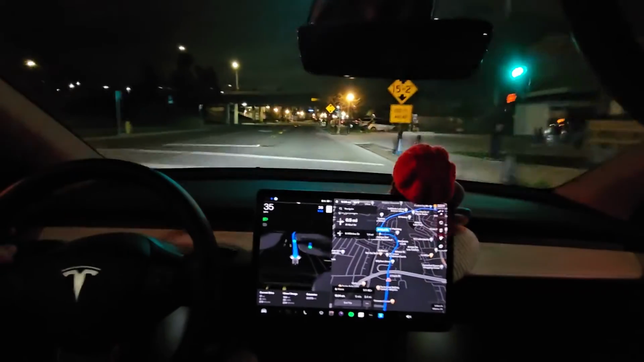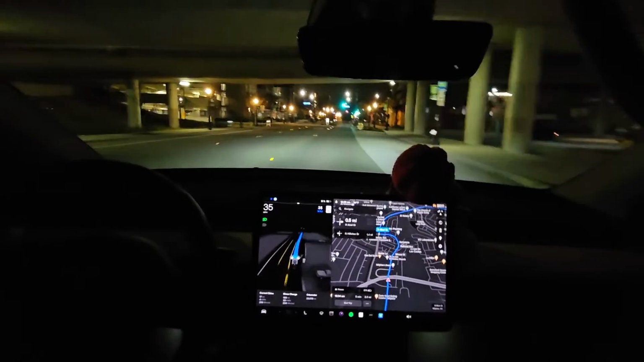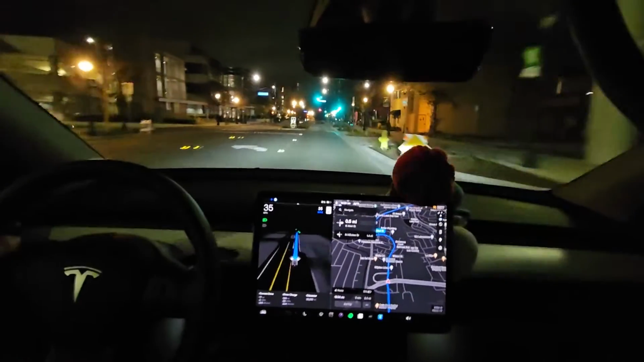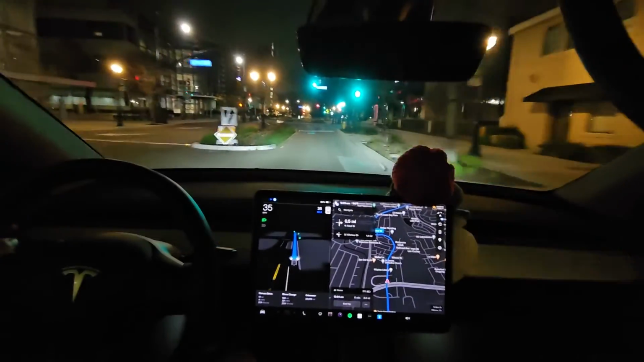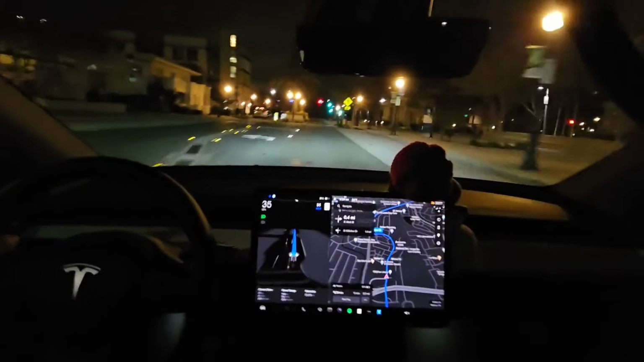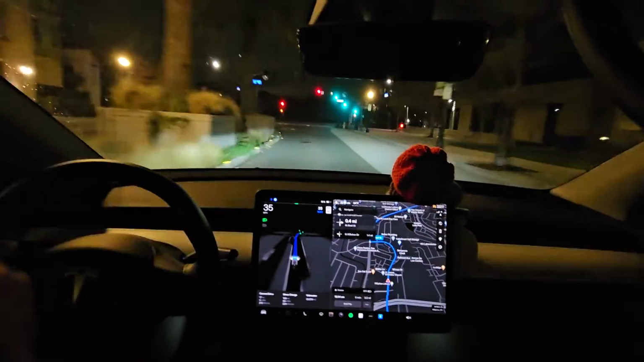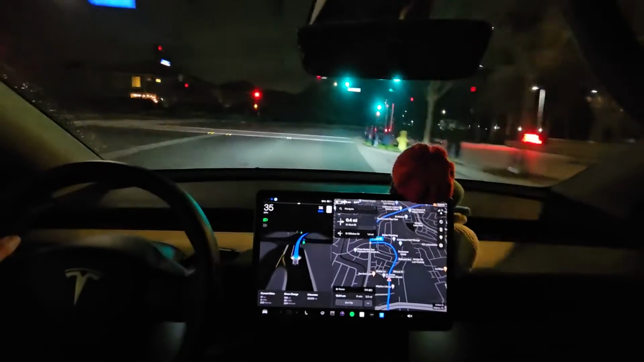So yeah, because the car has that safety score thing. If you hit the brake pedal, it's considered unsafe driving because you're slowing down the car faster than a certain amount of G-forces, or I don't know.